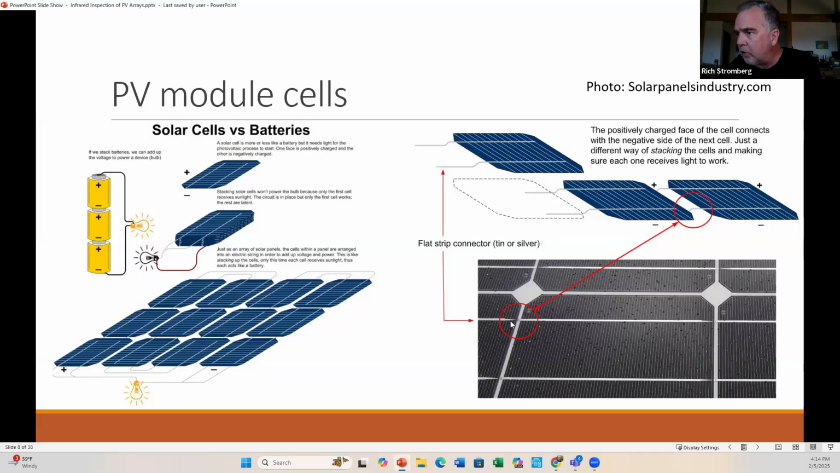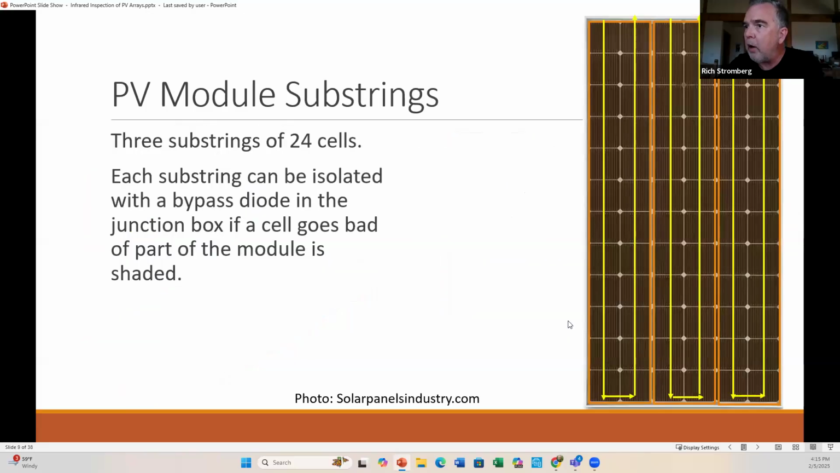And then here's what it looks like. Here I can actually see this top. I can see there's kind of a break. And so here's the silver tabbing that starts here on top of the bus bar, same width, and then drops beneath the cell next to it. And then here's the next cell that has the tabbing on top, but then it connects to the backside. So that's kind of how that works.